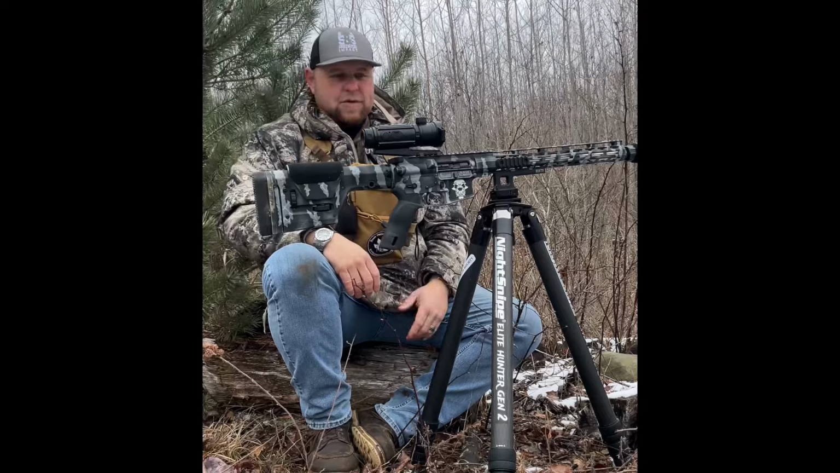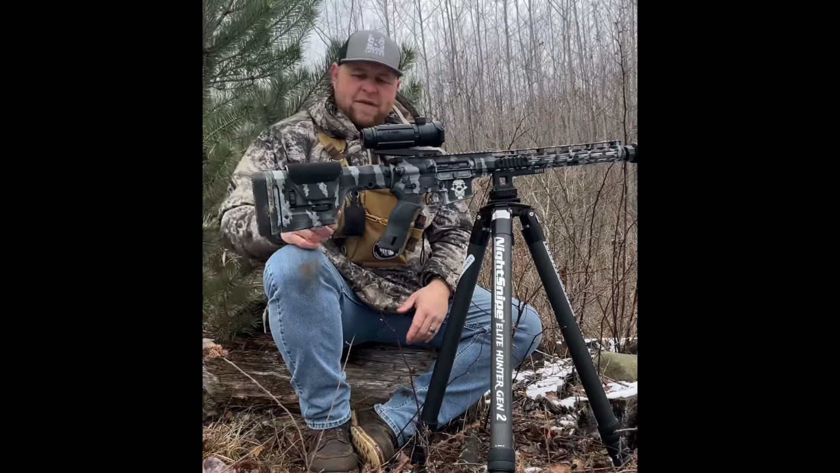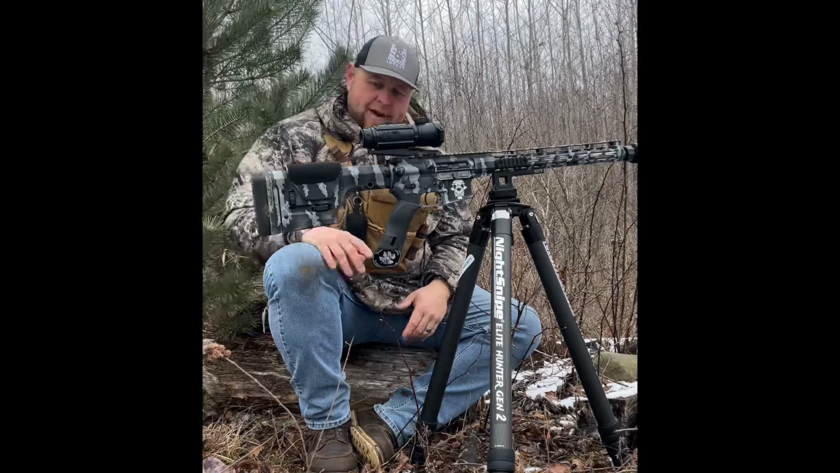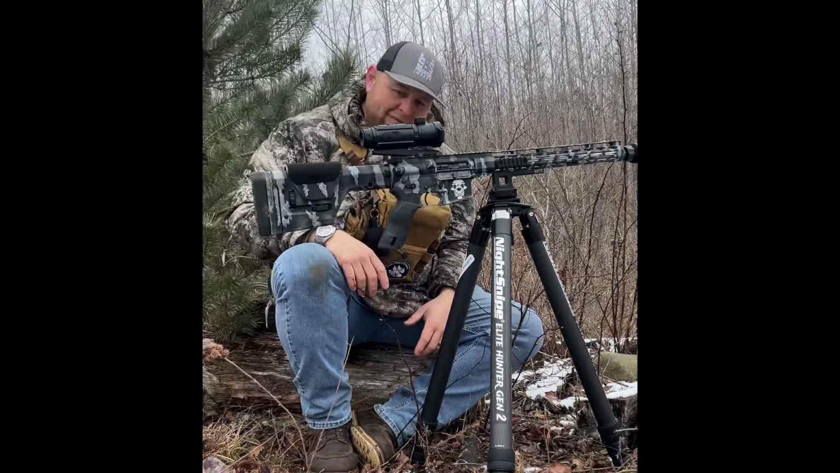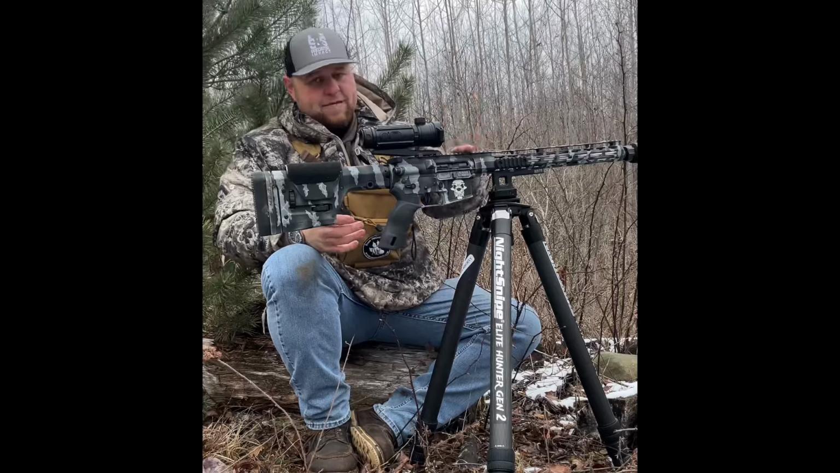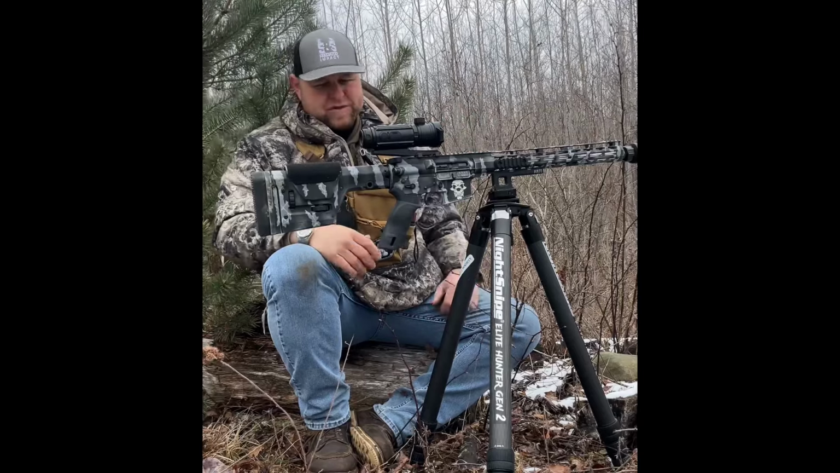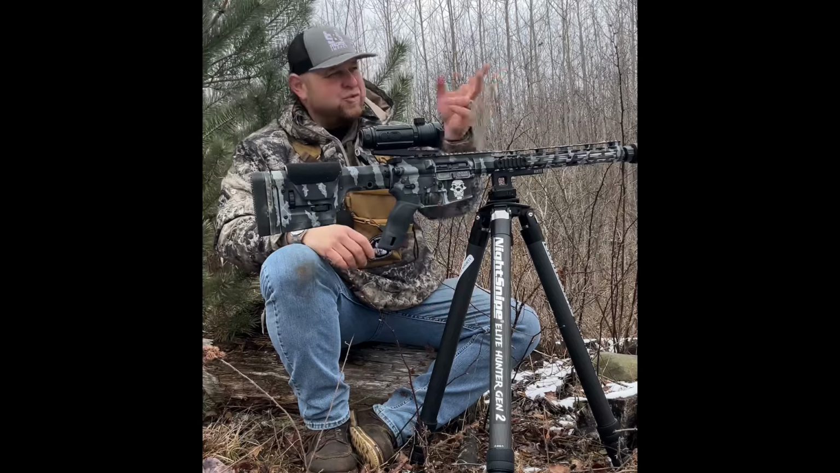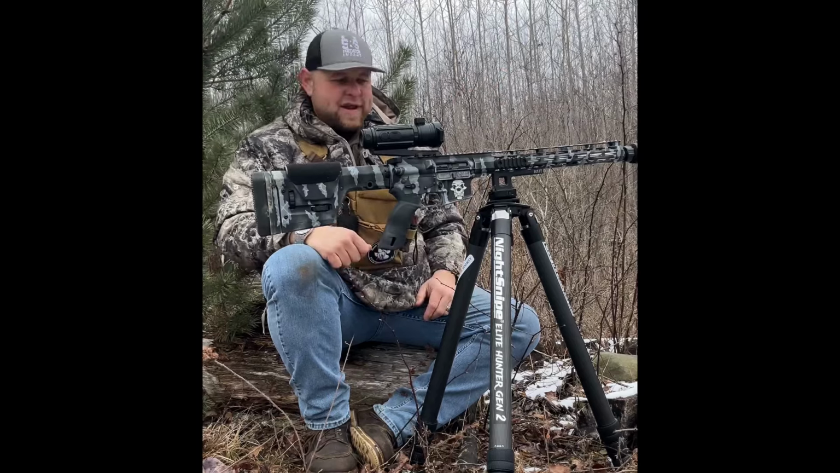It just does. So you guys can see that I have an adjustable cheek rest on this, and I'm up 3/8 of an inch, maybe half an inch. That's all I had to raise it off of my Picatinny rail. And that might be just a touch high, to be honest with you, because I was screwing with that earlier when I was on the set.